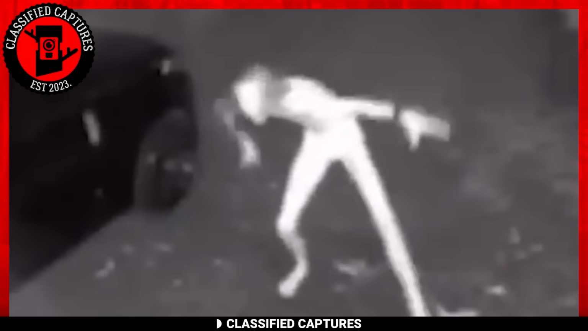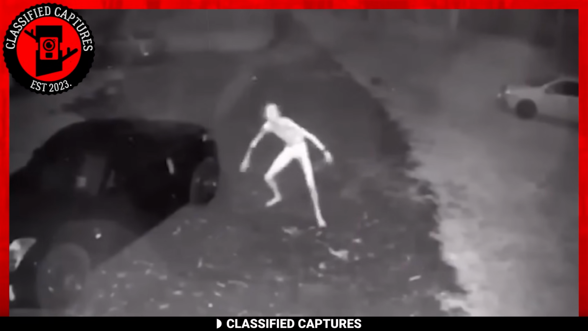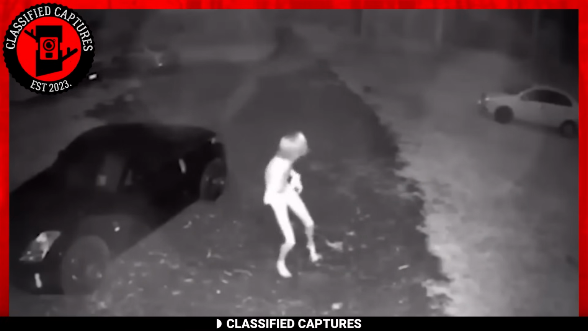It's evident that the individual was not under any supervision, and wandering around nearly nude in the street raises concerns for their safety. Hopefully, this person is located and provided with the necessary assistance and support they require.